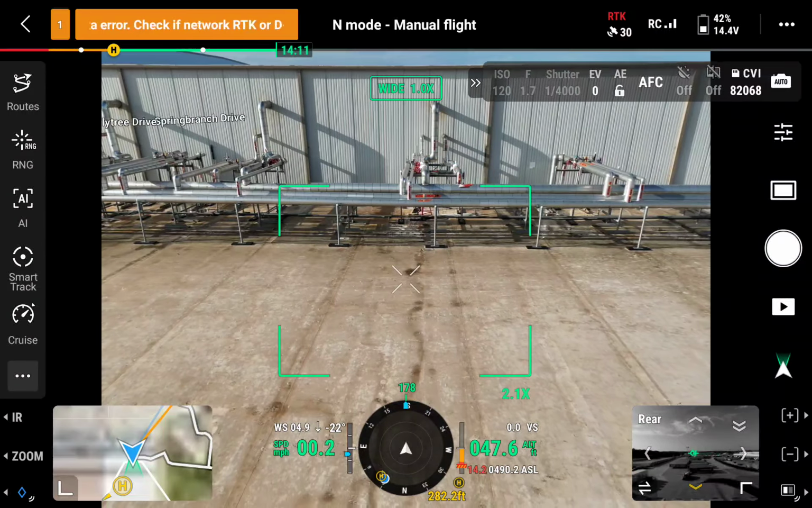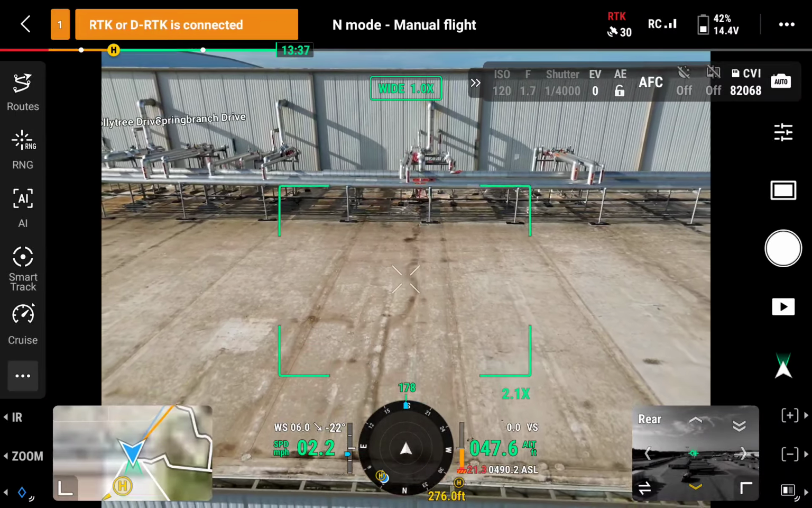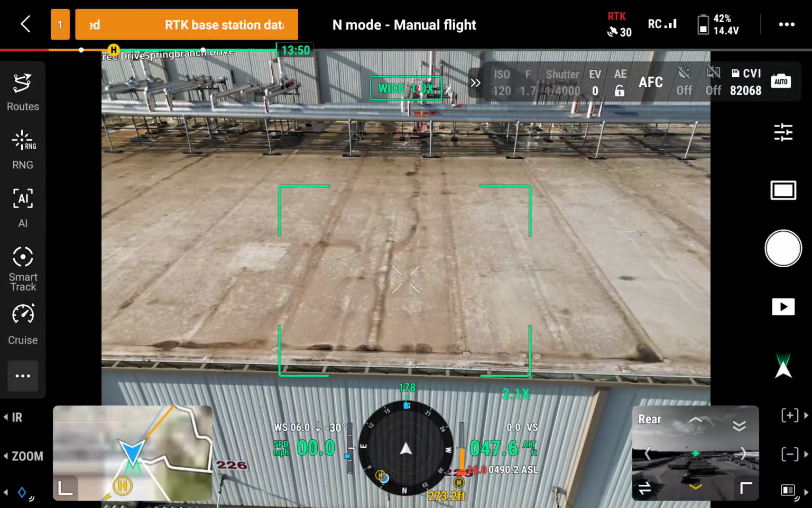Okay. I want to see the edge of the building. It should be the edge of the building down here, right? Where that yellow sign is at right there? Yeah, so there's the edge of the building. Okay, that's what I want. Just gently run down.